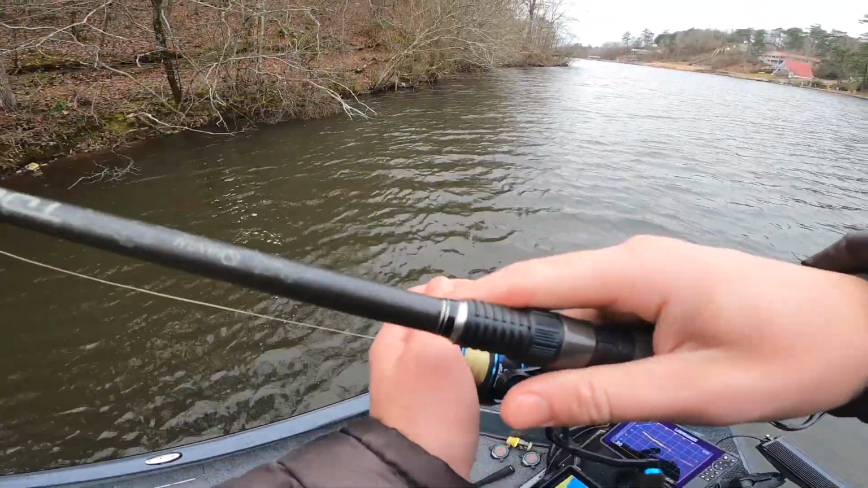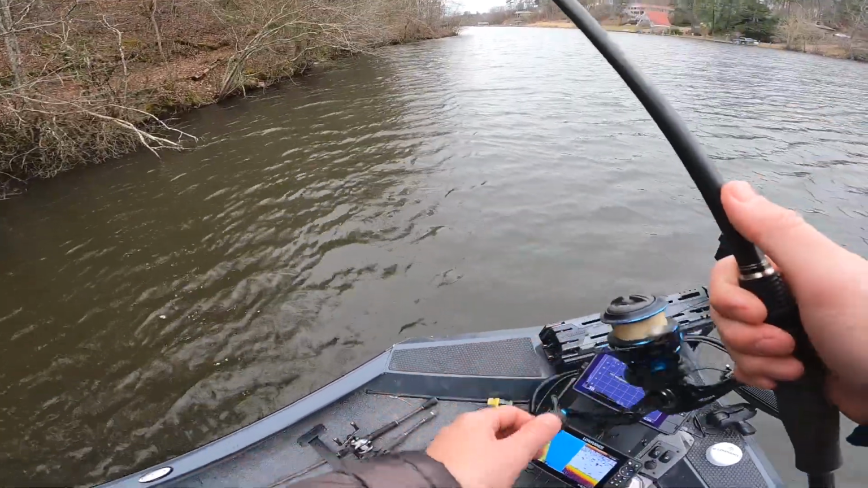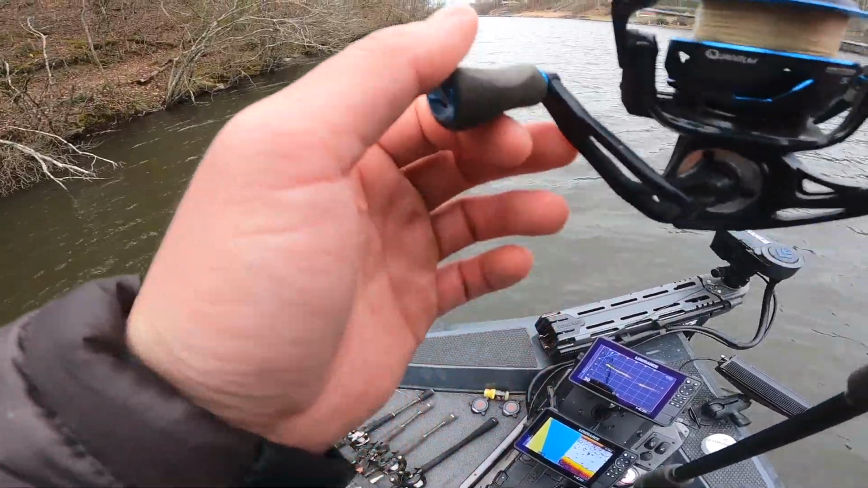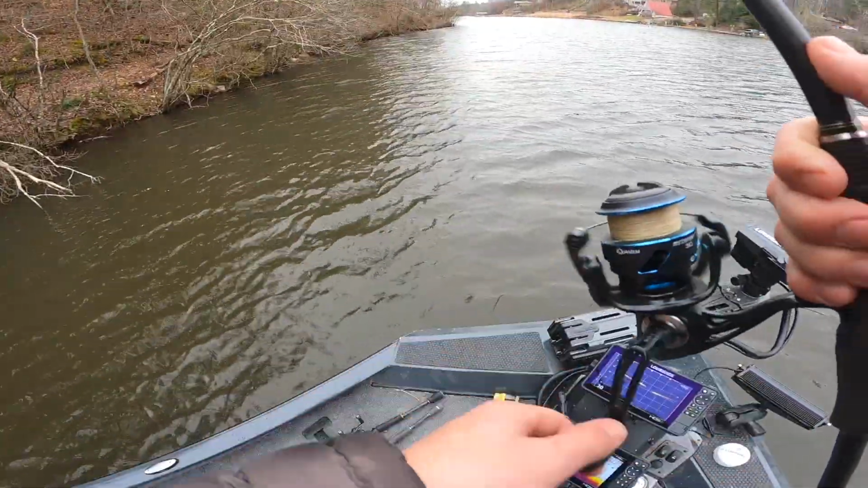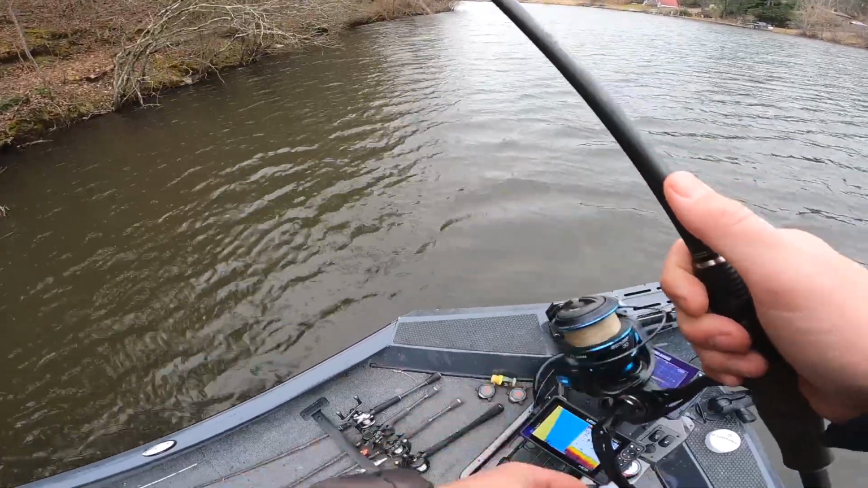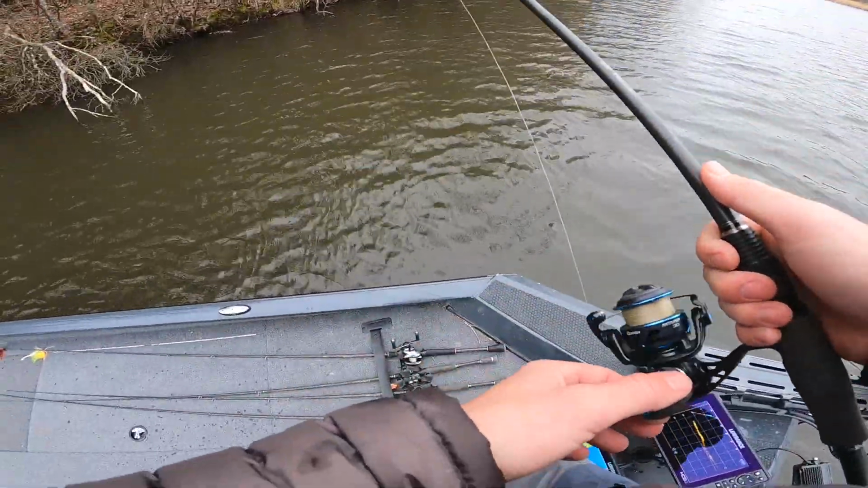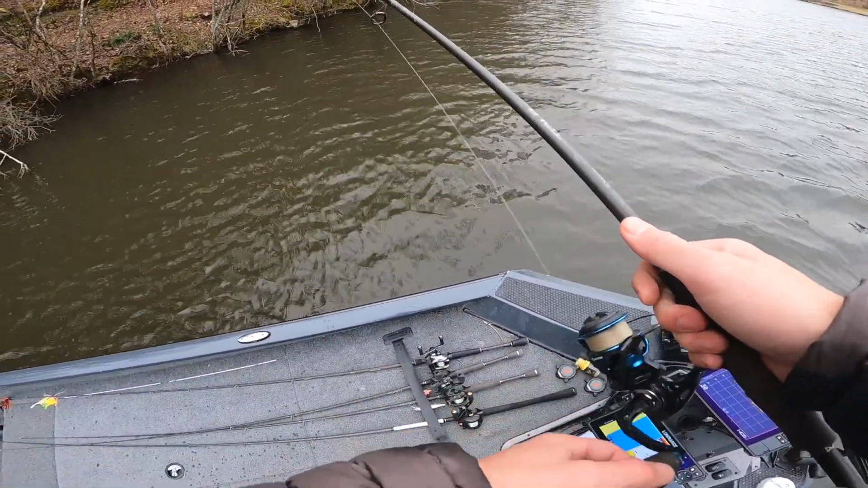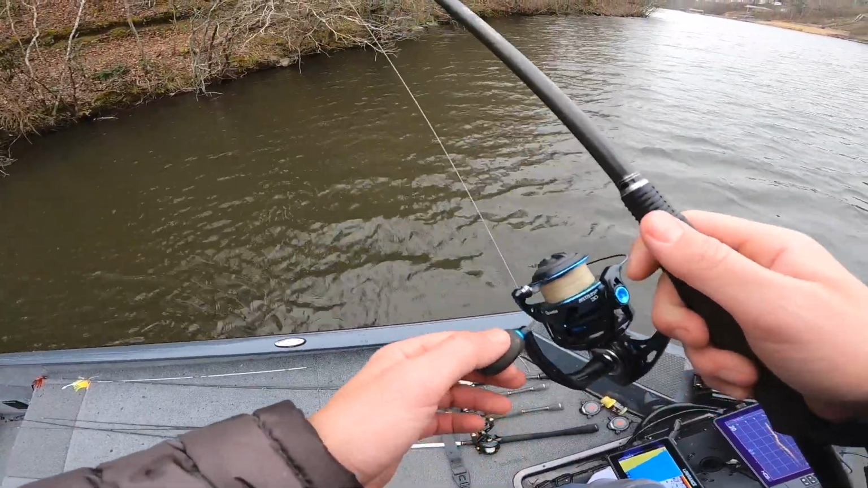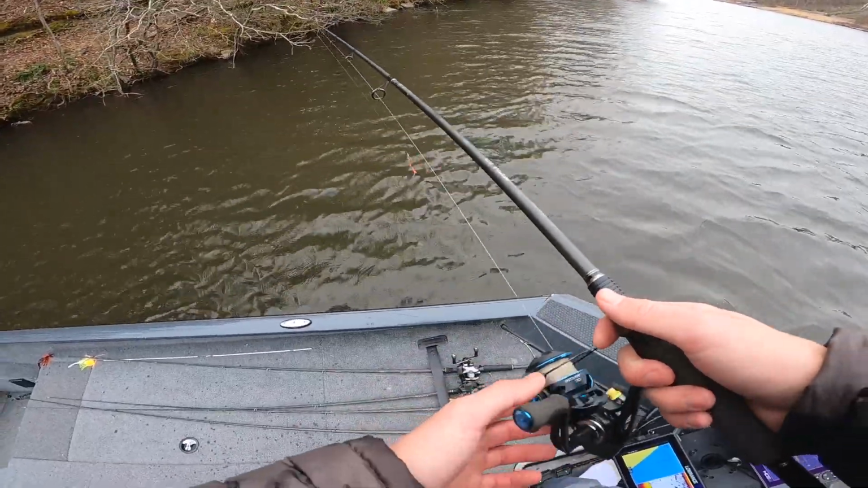And I like this really lightweight shaky head because you can skip it really well. I'm fishing it fairly shallow right here. Just cast that down the bank, and there's some old grass and logs and stuff down there. So I'm just pulling it through. A lot of sticks. It's just regular old bank. But yesterday they weren't really wanting anything. Man, there's a lot of brush down there. And when it's windy, it feels good.